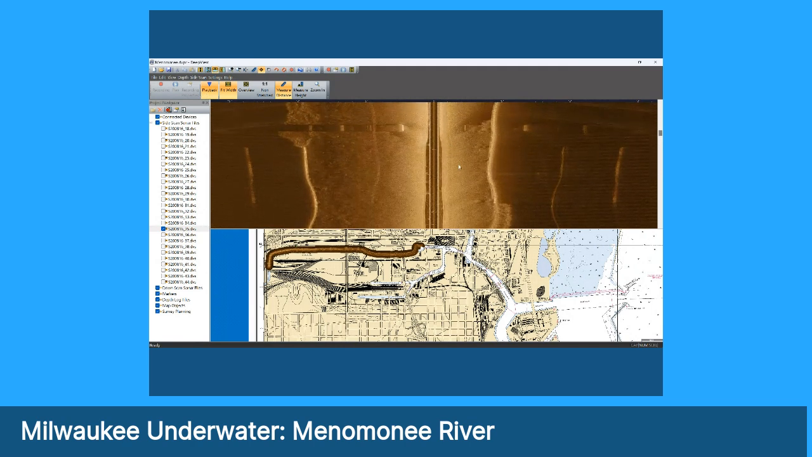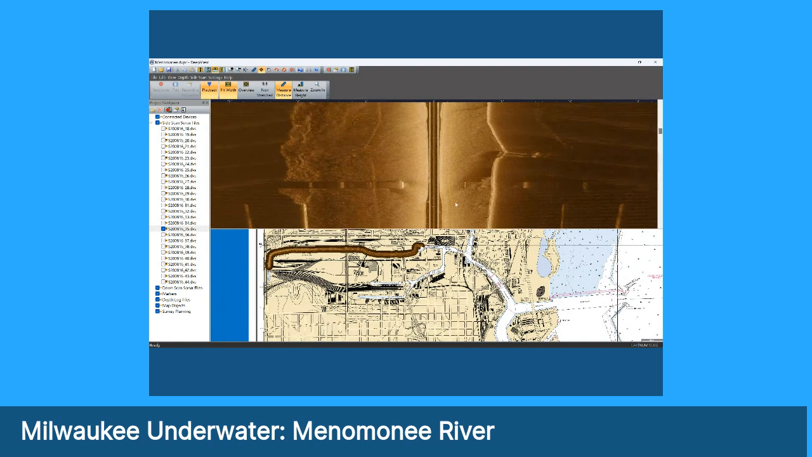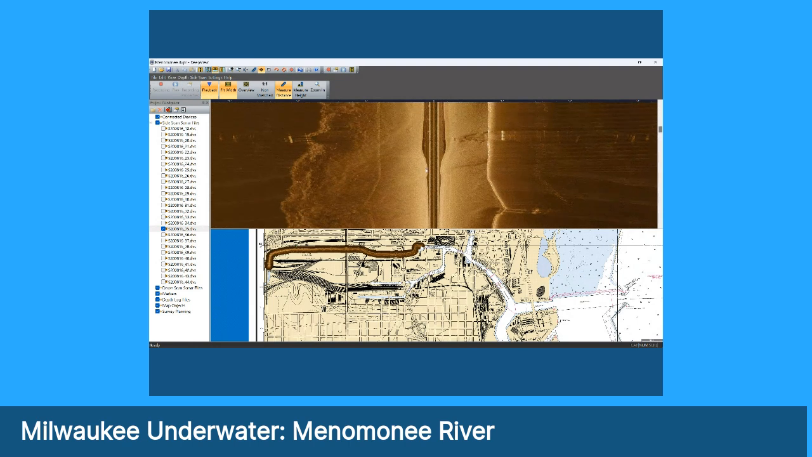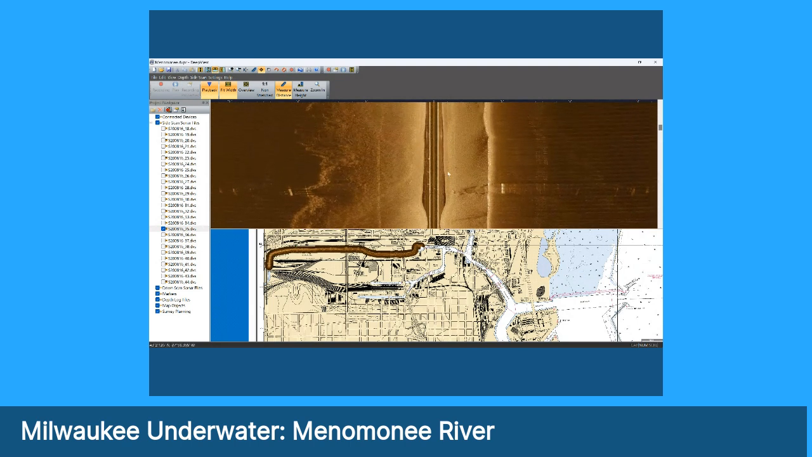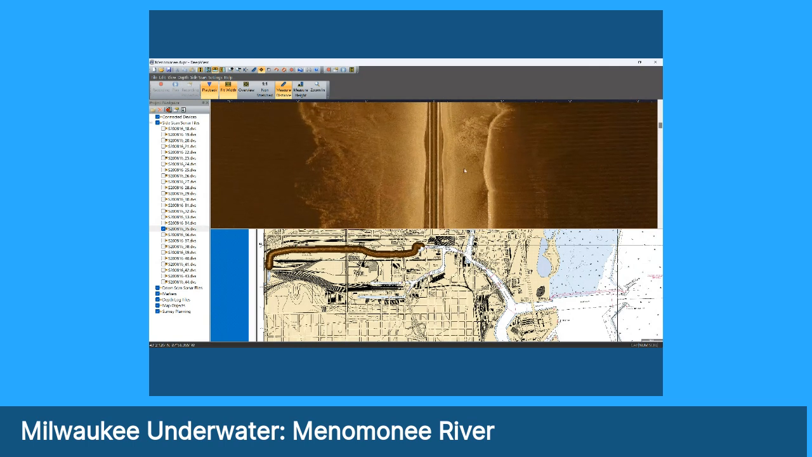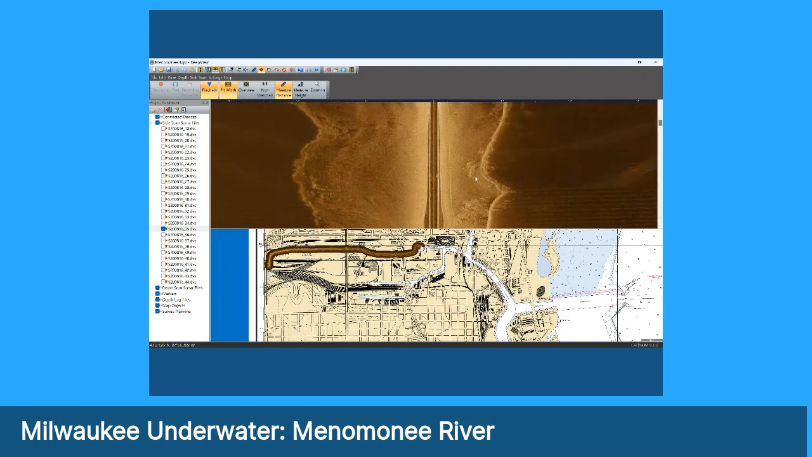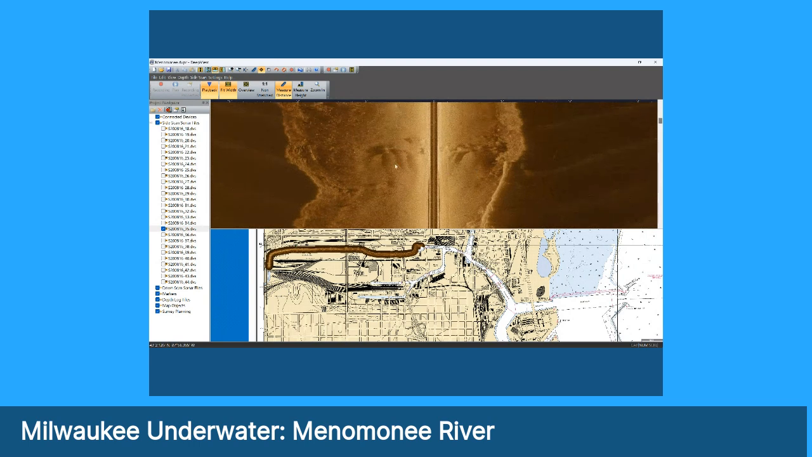So now we're heading up the rest of the way through the area. Here you see an underwater pipe, which is quite interesting, that goes across towards you where you get to the end of the Menomonee. Up here in the end of the Menomonee, there is a historic fish tug hull shown on the charts from about 1945. We looked for it pretty diligently up here.